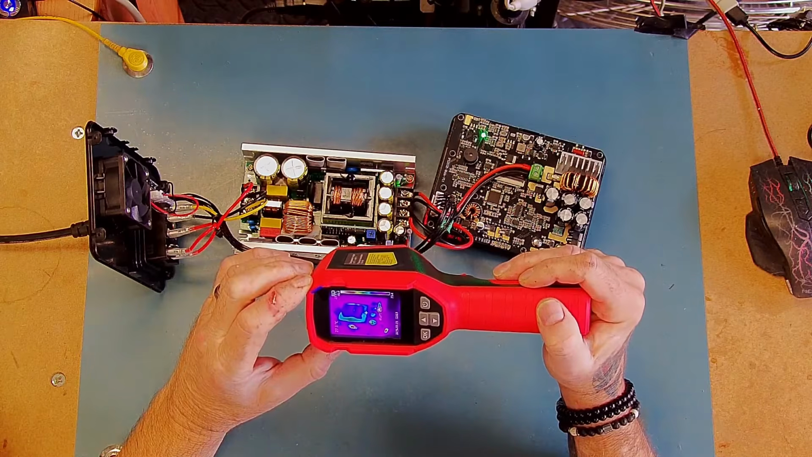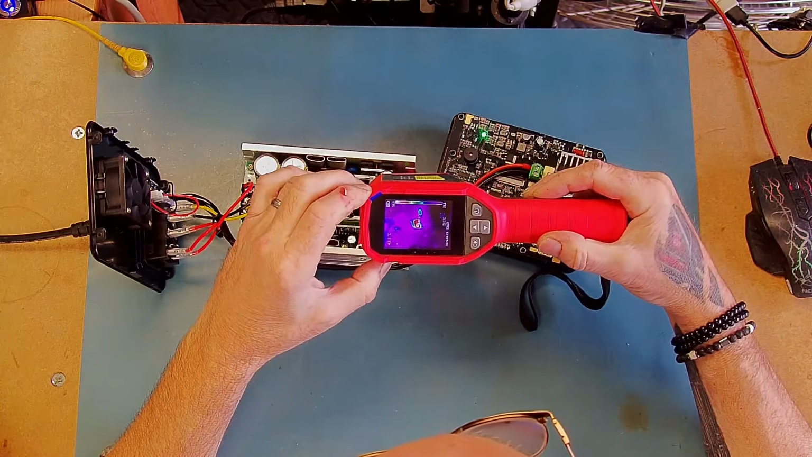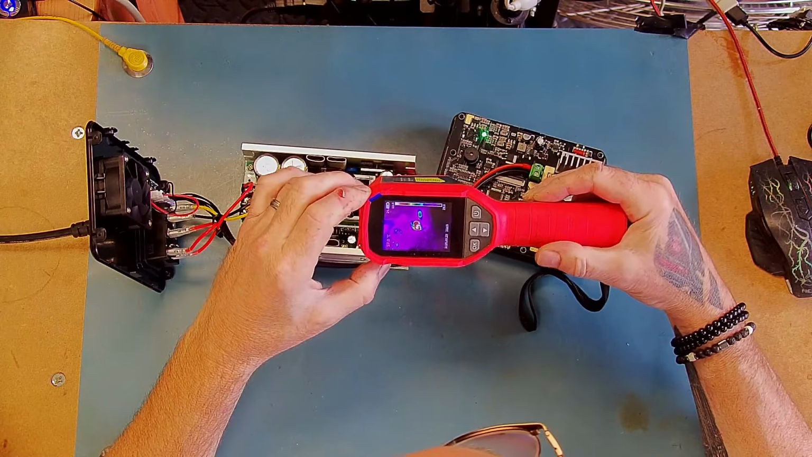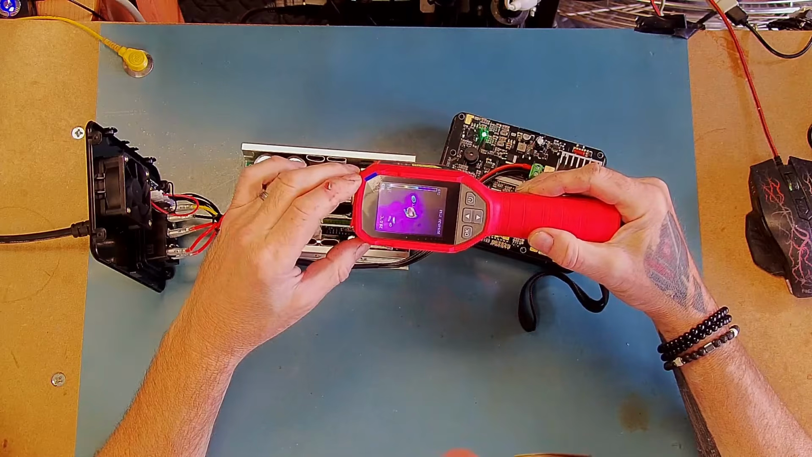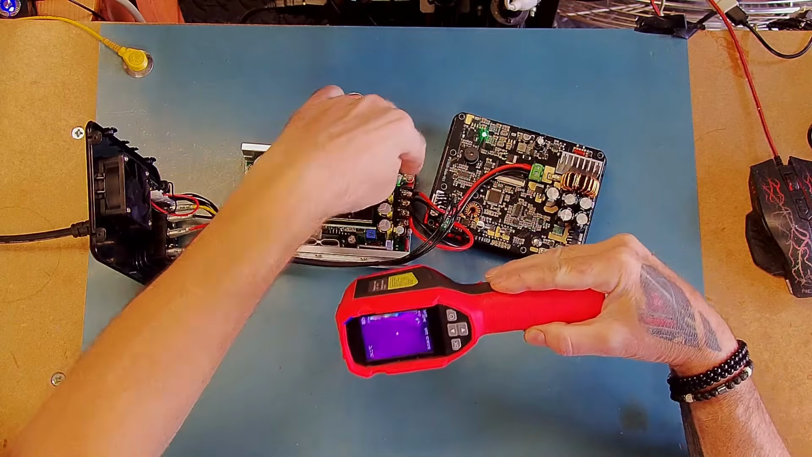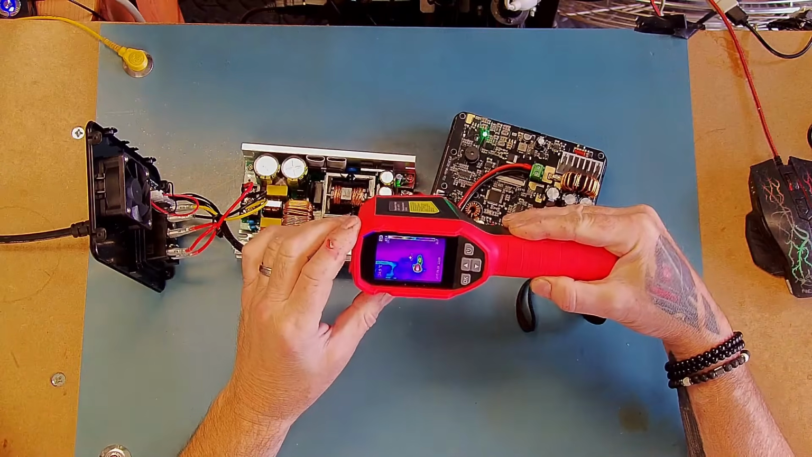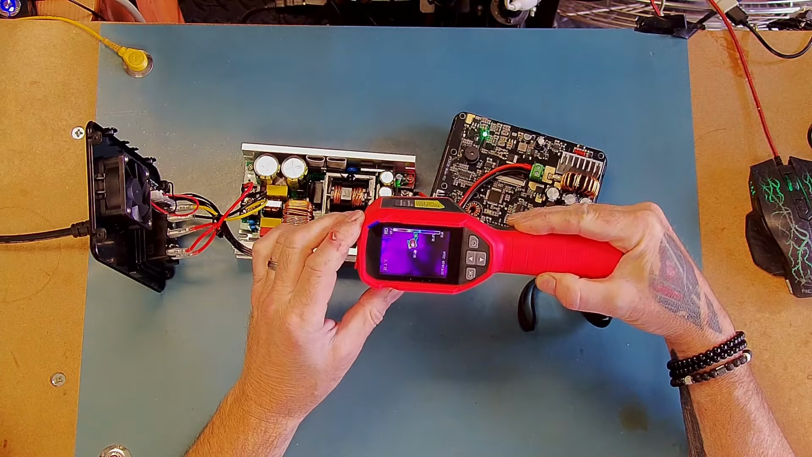Okay, immediately something is warming up. Something is warming up a lot. It appears to be a resistor. I don't know if you can see that, there's a resistor right there. It appears to be that resistor that's getting hot. Yeah, it's already up to 68 degrees.